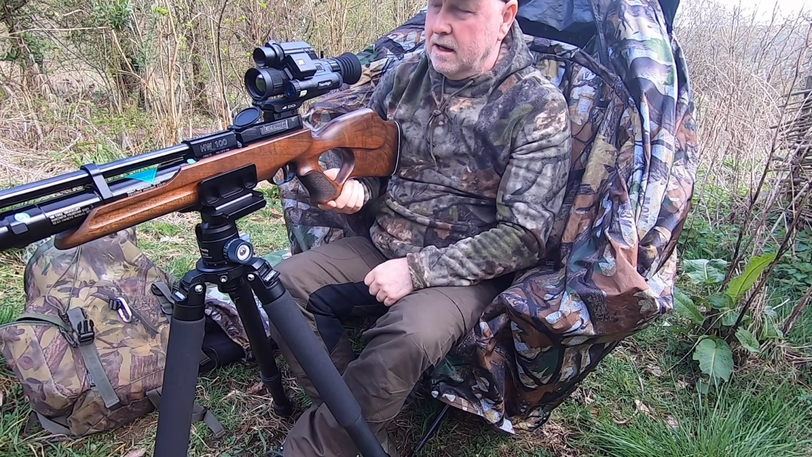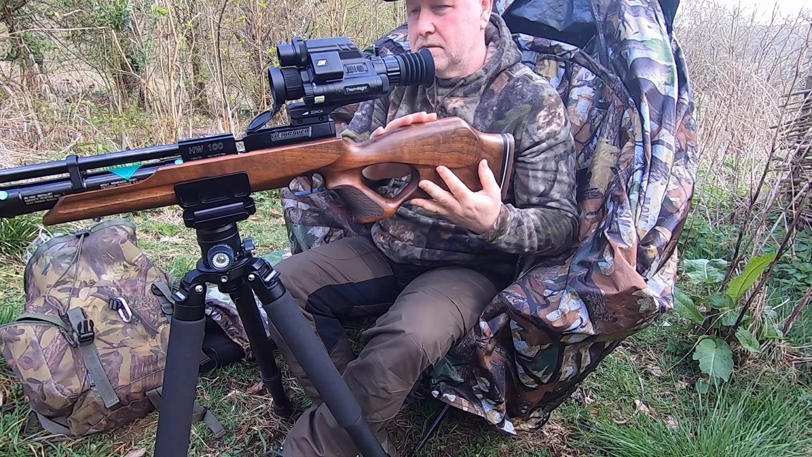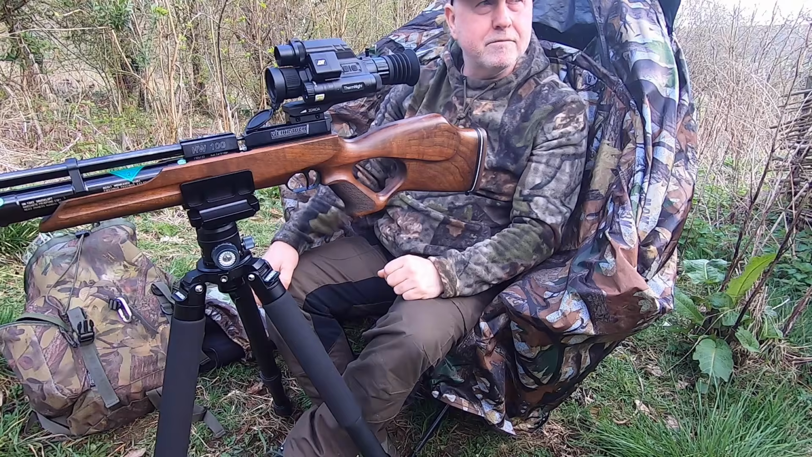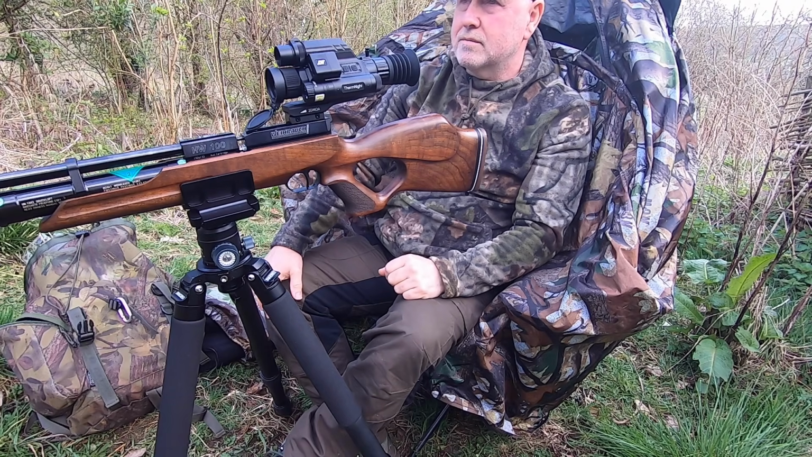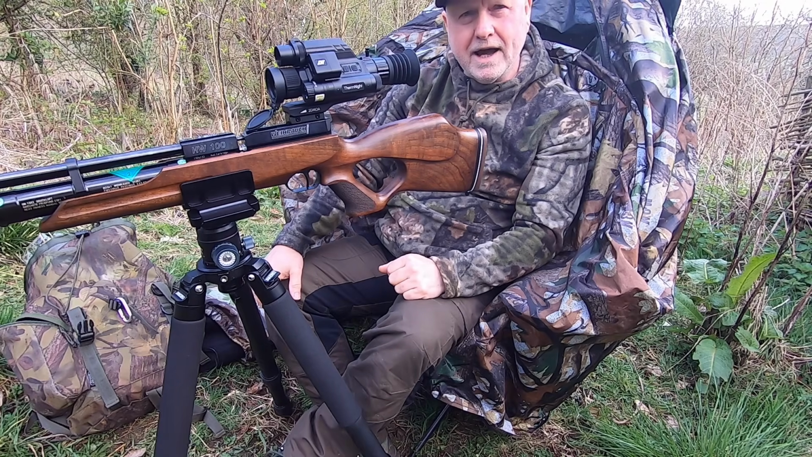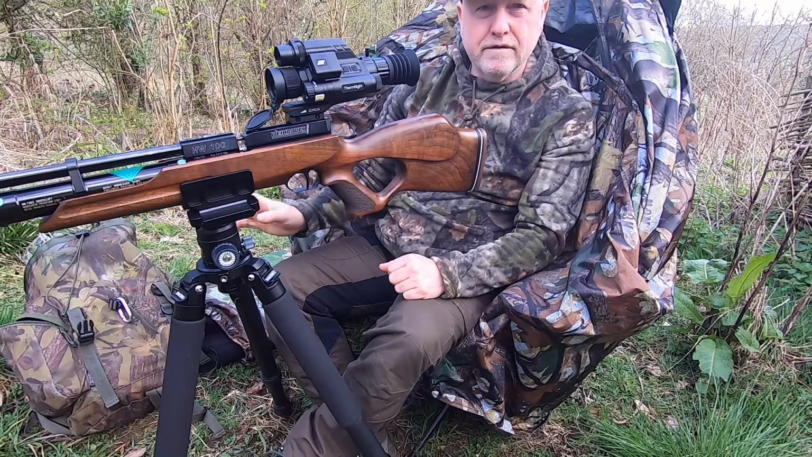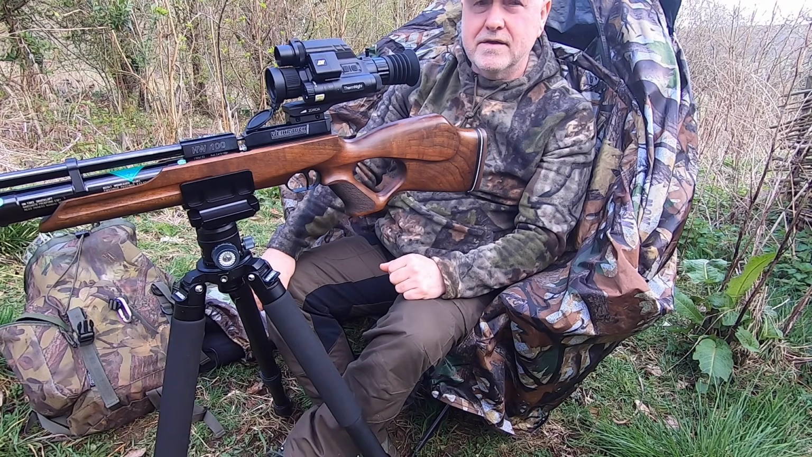In fact, I'm liking it so much, shooting it on this 12-foot-pound rifle, I'm thinking I might get the FX Impact M3 out. It's hardly had any use because my rabbit permissions have pretty much dried up. I'm thinking of getting the FX M3 out and dusting it off, putting the ThermNight on top of it, retuning it for pellets, probably Hades, and then that'd give the squirrels a good bashing, wouldn't it?